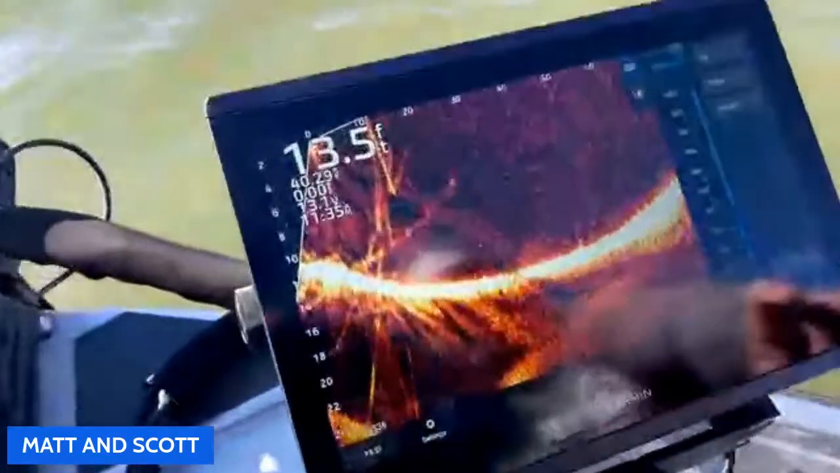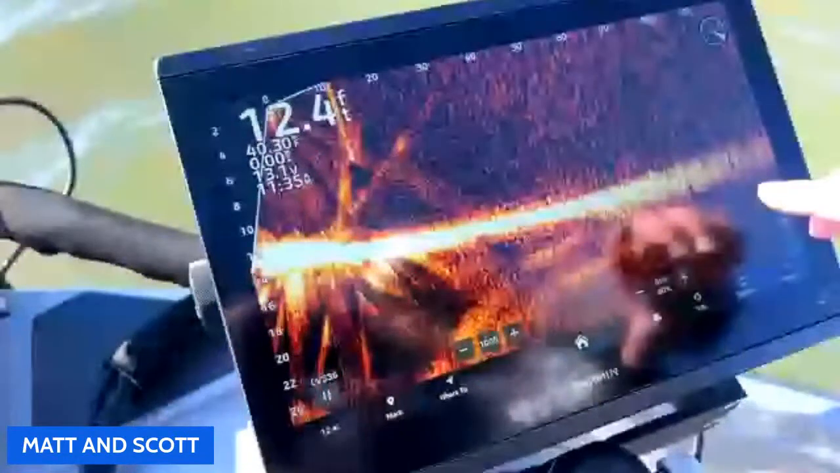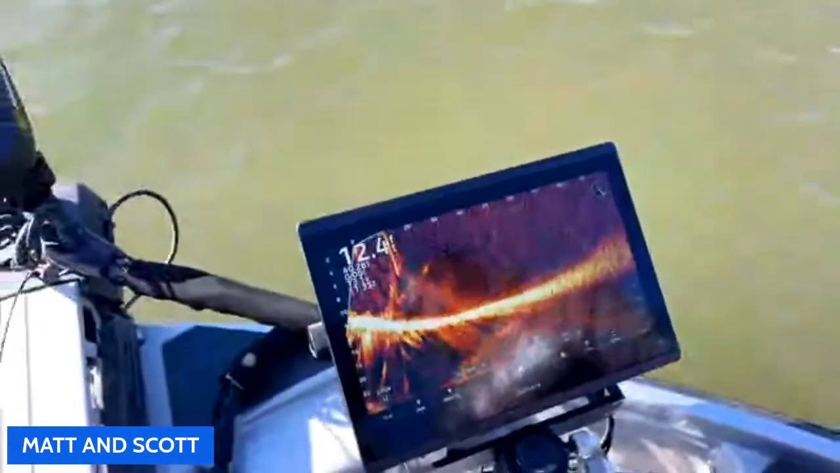So what that's going to do, though, is it's going to create a little bit of fuzz on the screen. Correct. It really exaggerates. Austin, you still have that bait on your hand?